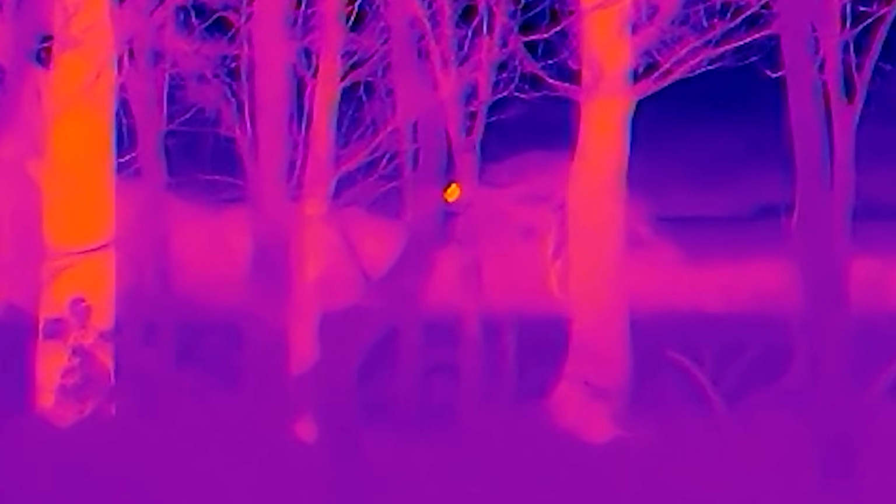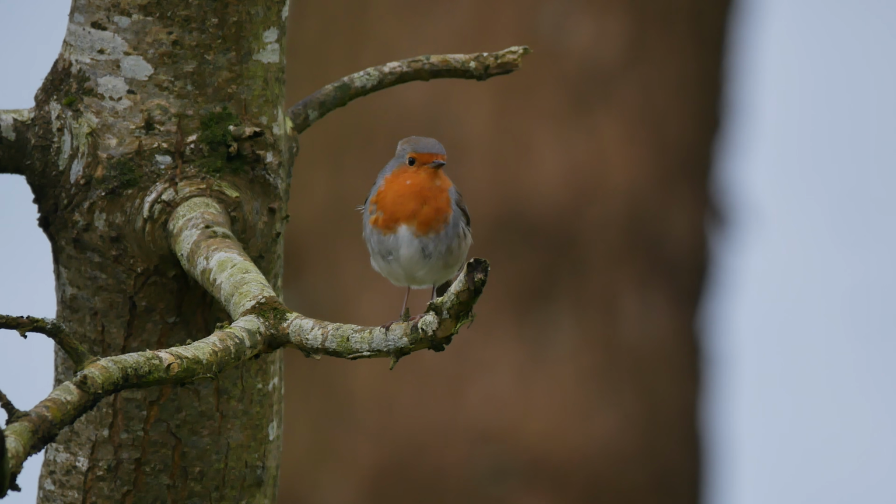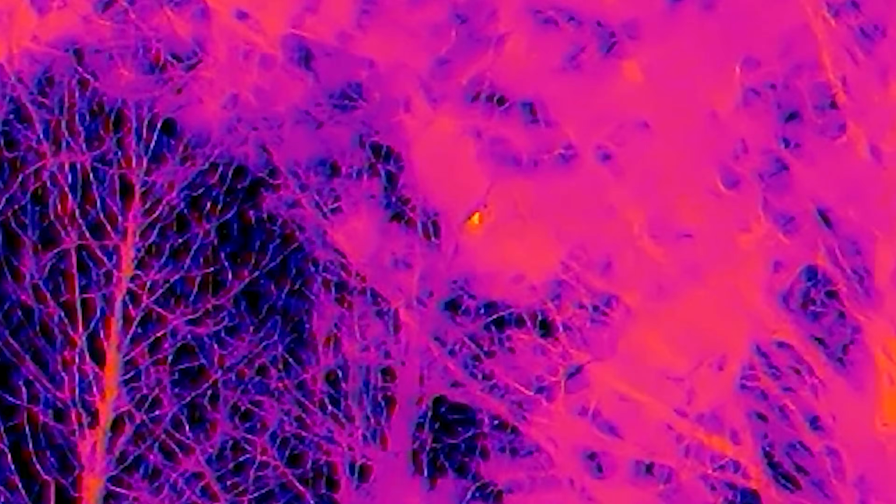As it was a cold morning, the thermal camera had no trouble picking up the small birds in the woodland and helped me spot them at a distance. So I am walking around woodland with my thermal camera looking at the different trees. They are mostly bare, but there are some with some foliage on, so I'm paying particular attention to those.